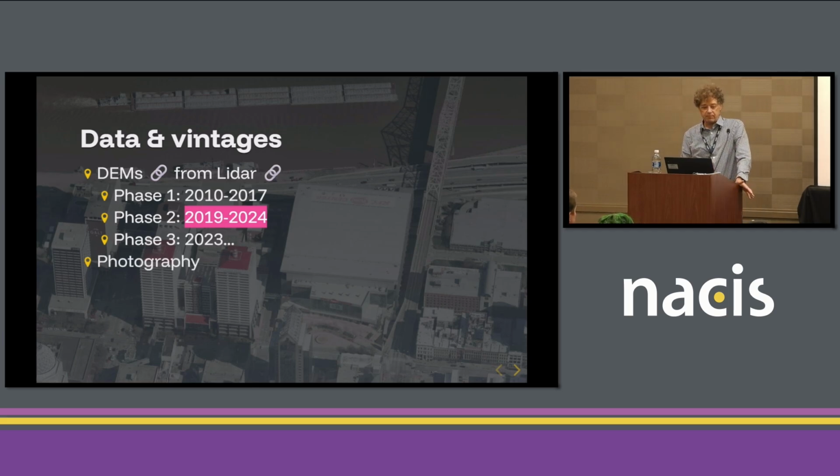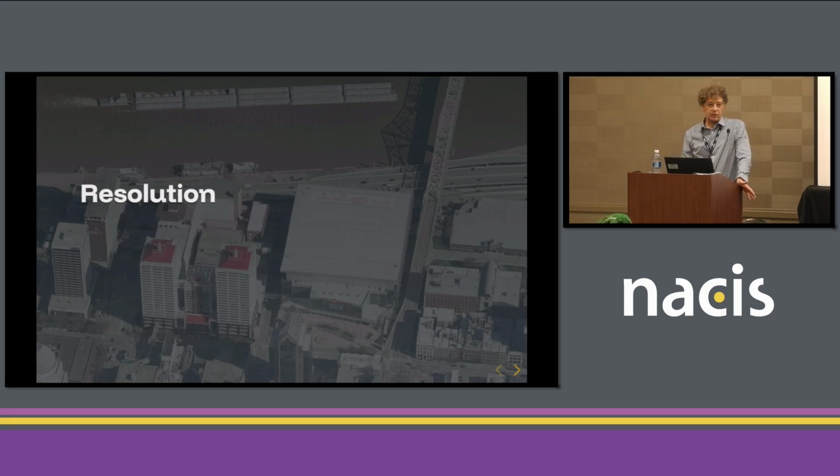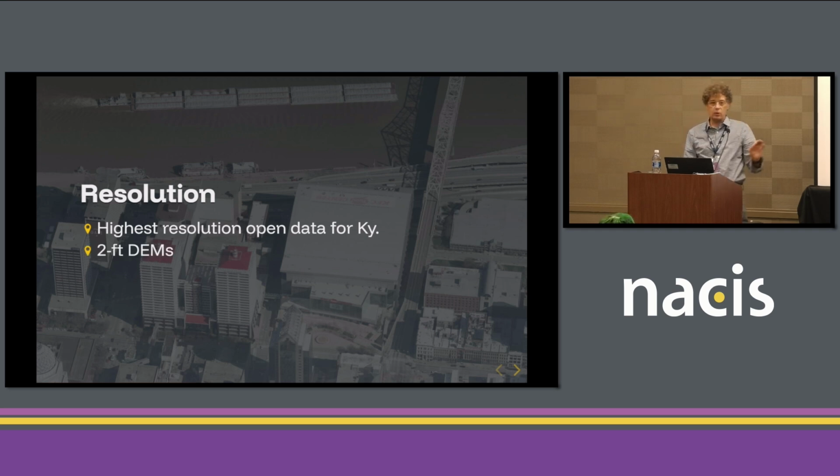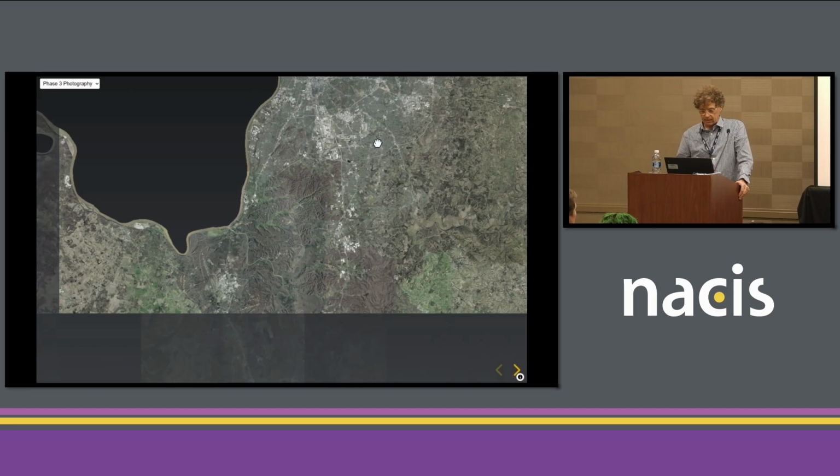That's elevation data. Then we have aerial photography, and it's also statewide, with 3 phases. So we have 3 discrete points in time that we can compare and look at. And think about the resolution. This is pretty amazing. It's the highest resolution, open, comprehensive data, accessible across the state. We're talking 2-foot pixel DEMs across the state, and 3-inch per pixel aerial photography across the entire state. That gives us neighborhood context, right? We can zoom in and understand how a neighborhood at that scale is configured.